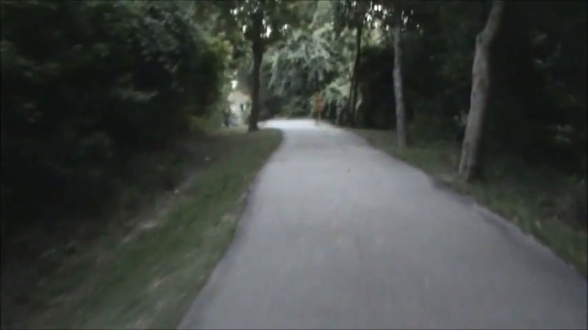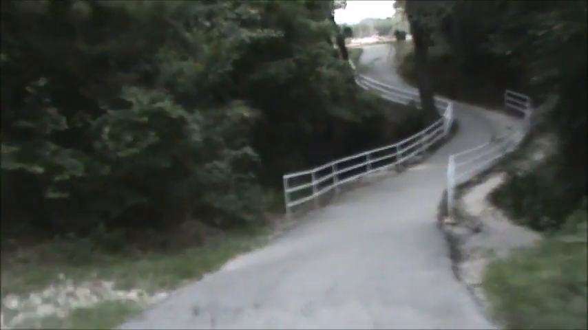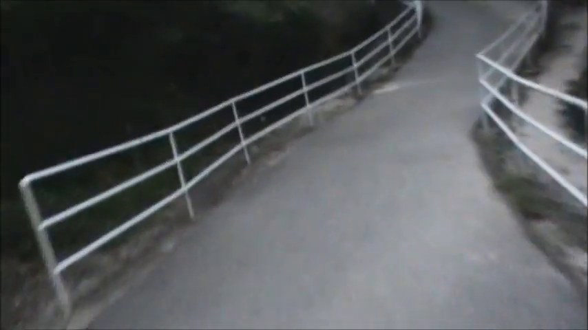Again, what I'll probably do is fast forward when I get up here to the street, or the end of this trail that goes into a parking lot. And I wonder if I need to pedal a little faster now. Ooh, got a little gnats in my face. Yeah, it's a little bit of a tricky turn there.